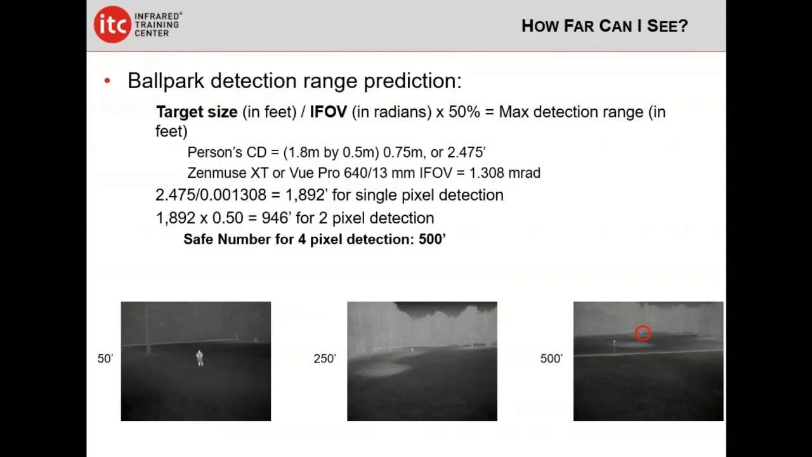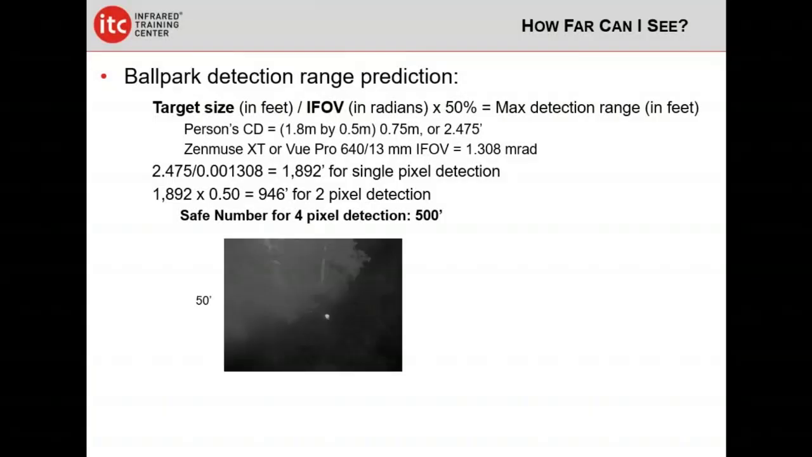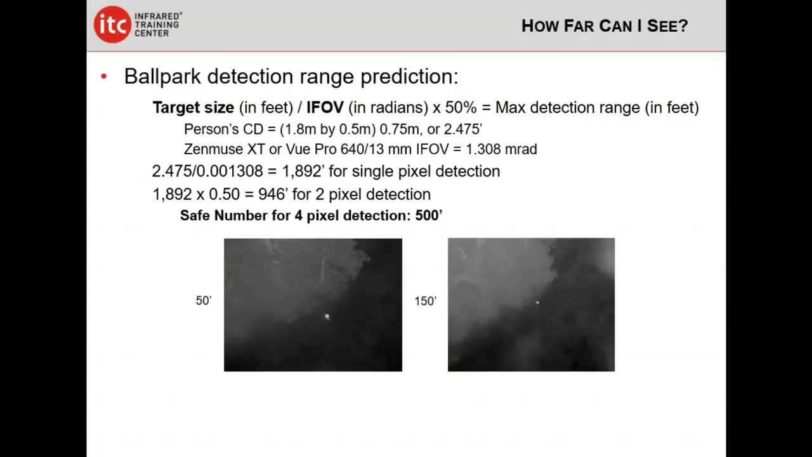I'm in the Pacific Northwest. 150-foot fir trees are in everybody's backyard, so I'm not going to fly a search like that. I'm going to be up higher. So what happens to our critical dimension then? Well, it gets smaller, doesn't it? There's me at 50 feet. There's me at 150 feet. That's about the same number of pixels as we got at nearly 500 feet on the previous slide. So keep in mind how a person's critical dimension is going to change as your look down angle changes.